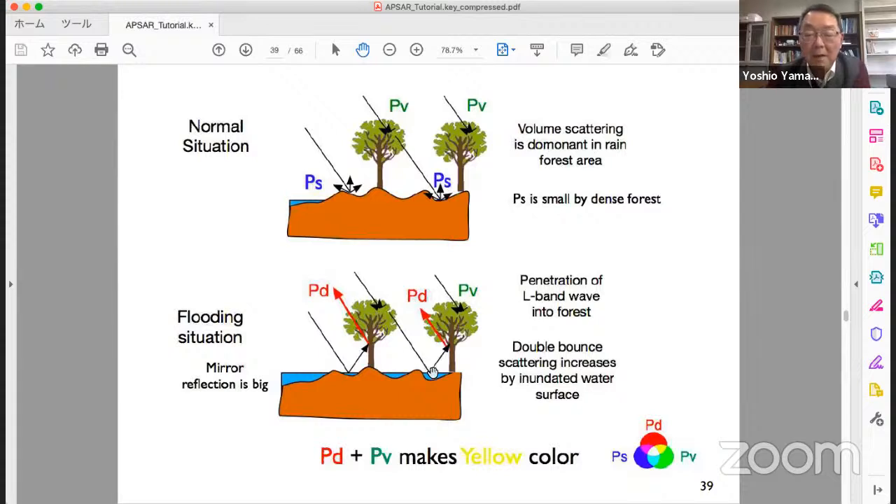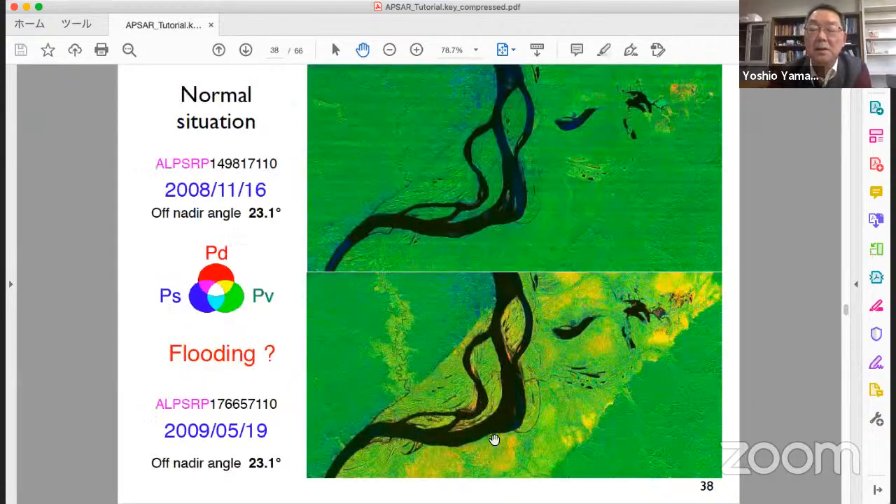The wave penetrated through the trees goes to the surface and returns back like this. The reflection coefficient here is much bigger than in this case. We have strong PD, and PD red, PV green makes yellow color. That causes this difference.